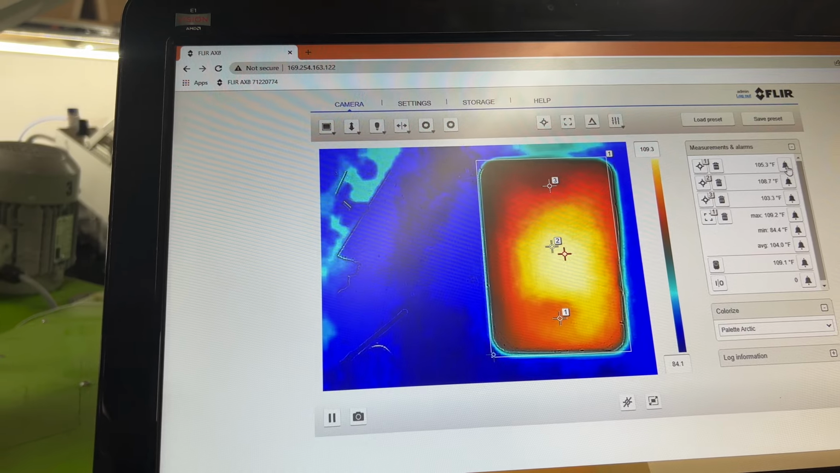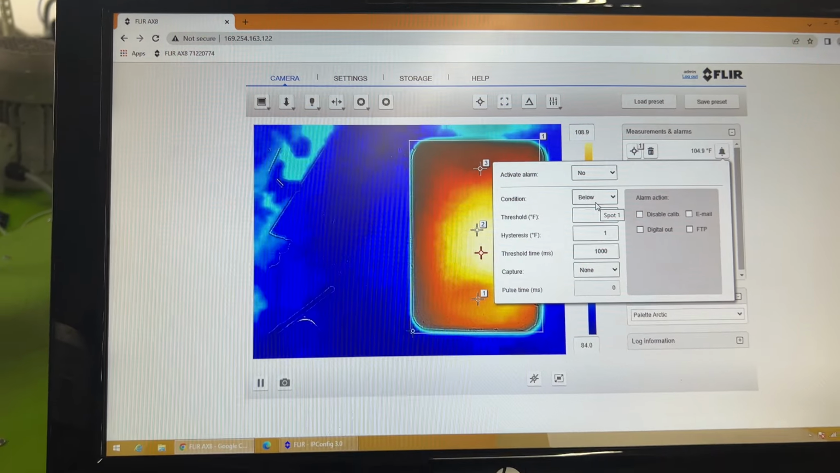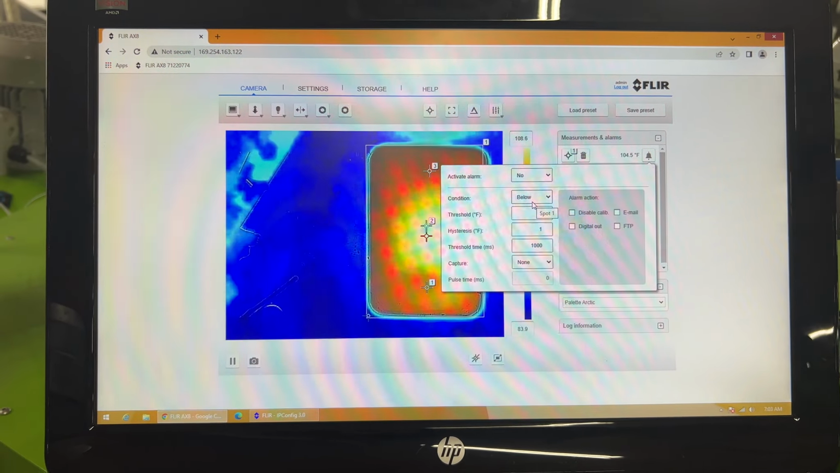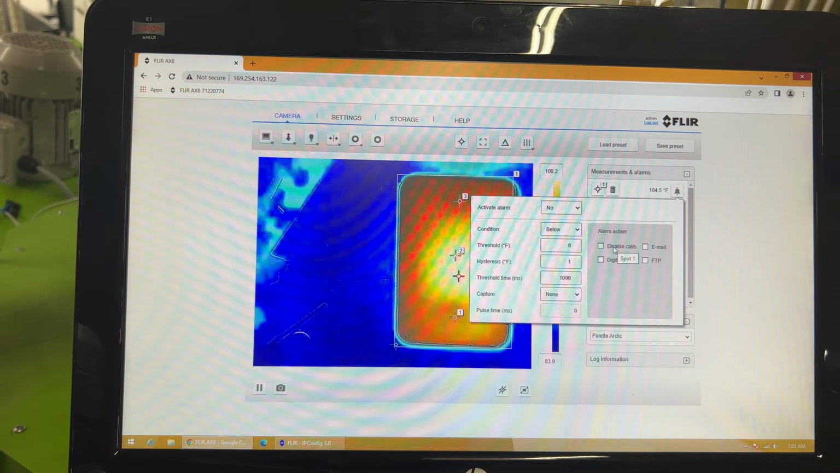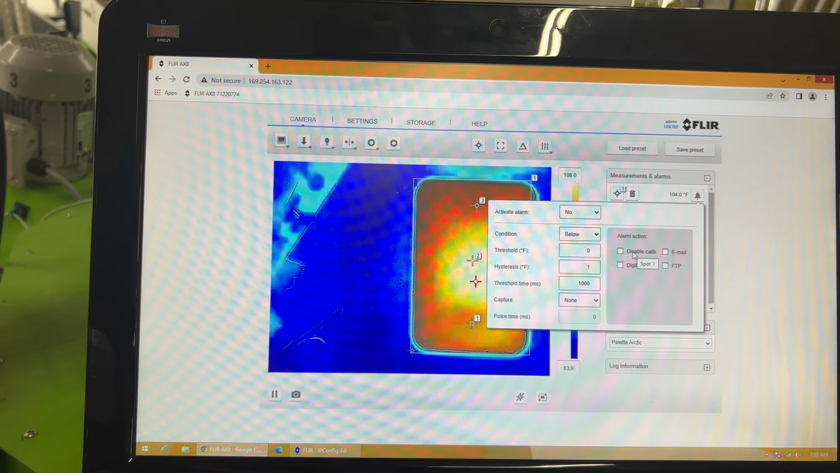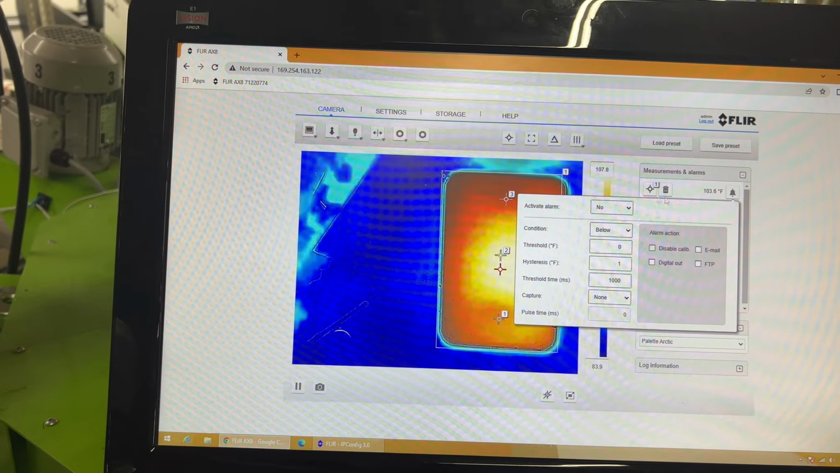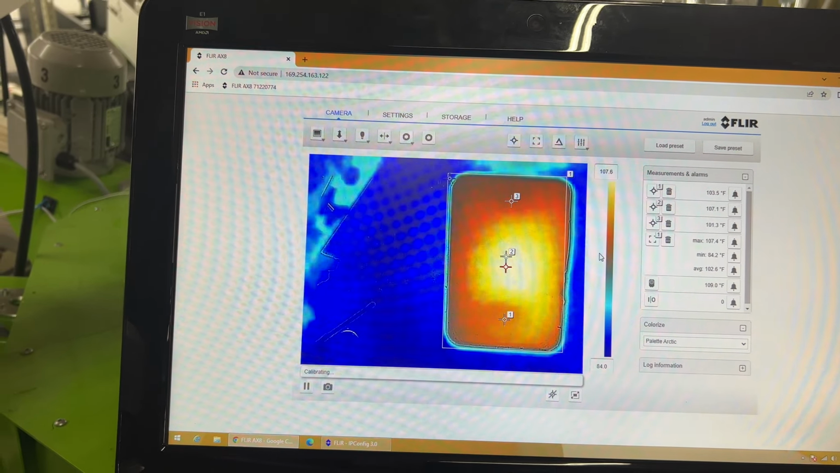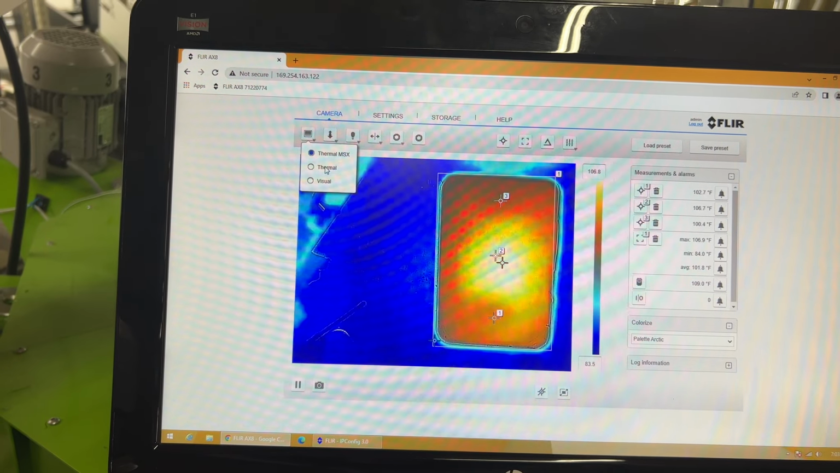So you can set an alarm for if it goes below a certain temperature or above a certain temperature. You can have it set to, as I mentioned, that output. So you could have it light an LED or buzz a buzzer if it goes over or below a certain temp.